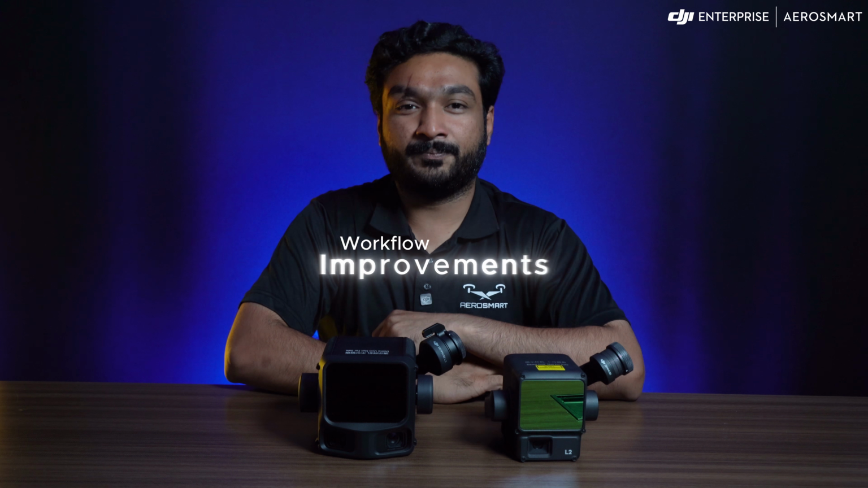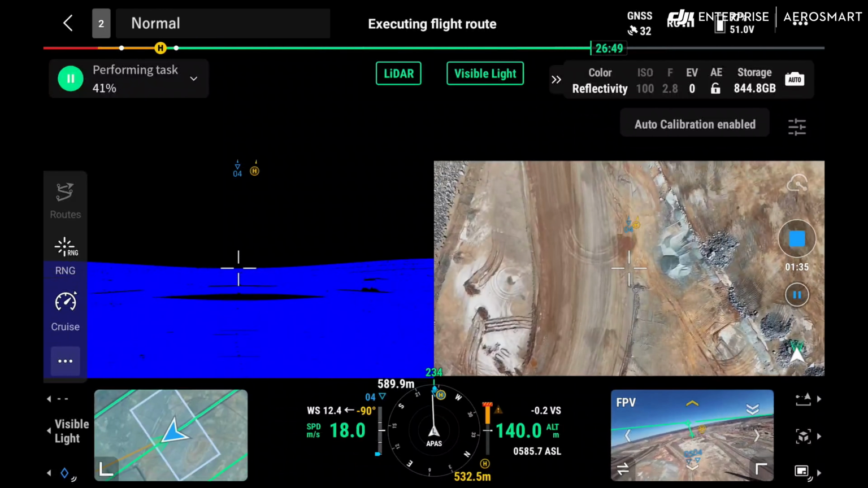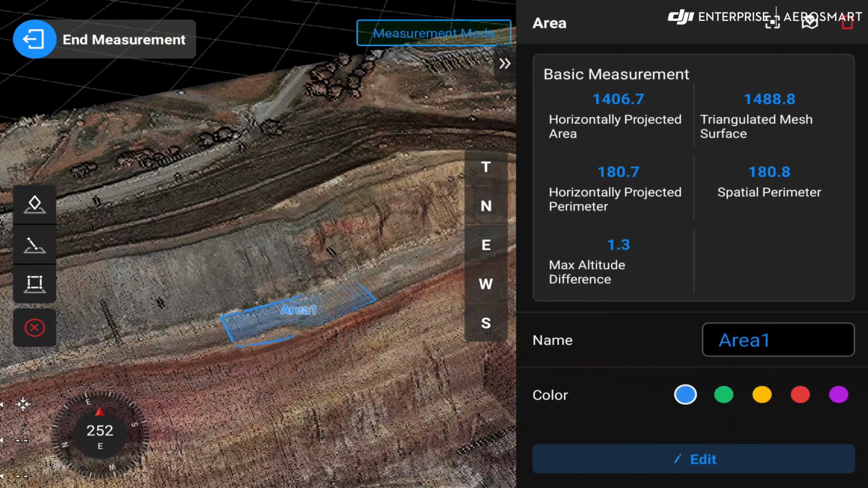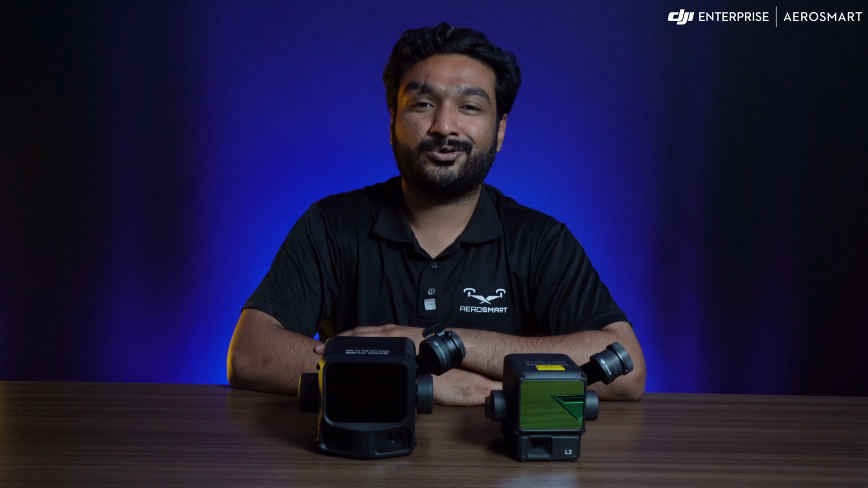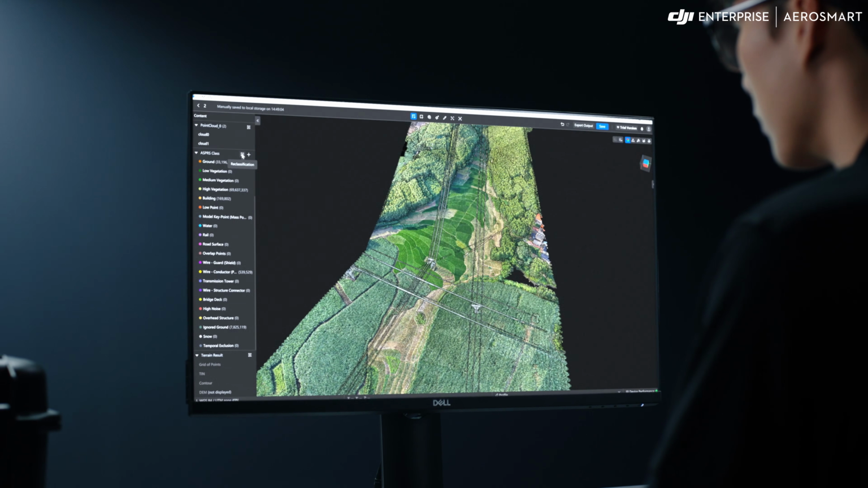Now the workflow improvements also favor the L3. It offers smart flight recommendations, split screen monitoring, real-time point cloud previews and faster measurement tools right from the controller. It also integrates with DJI Terra and DJI Modify for streamlined post-processing.